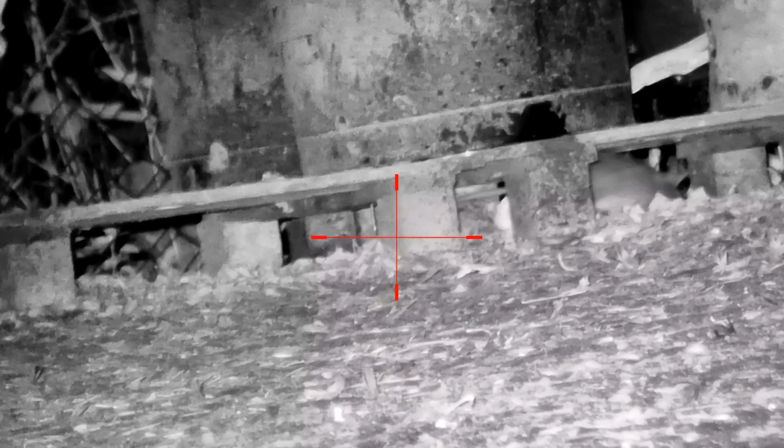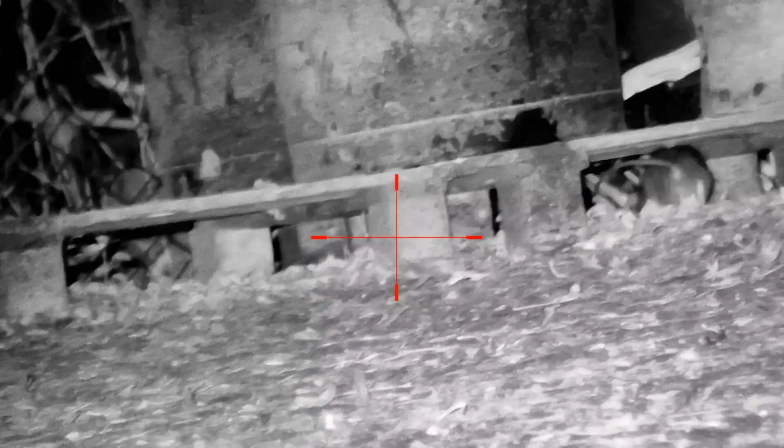So right, I didn't know if that was a miss or not. So I slow the camera down to see where that pellet went. And it does strike the rat in the side of the head. And we do find the rat later on laying against the pallet, completely dead.